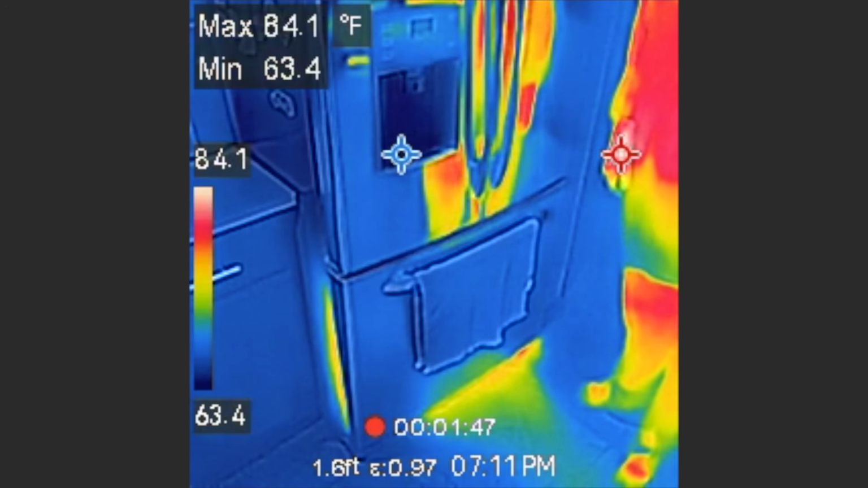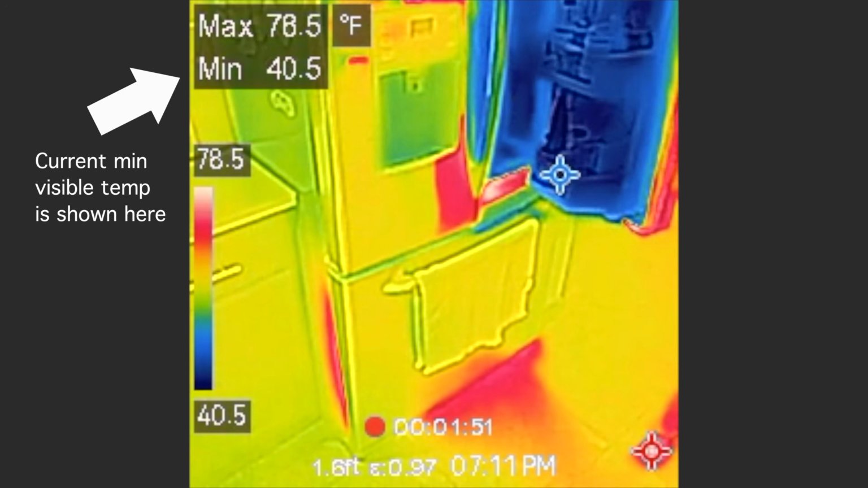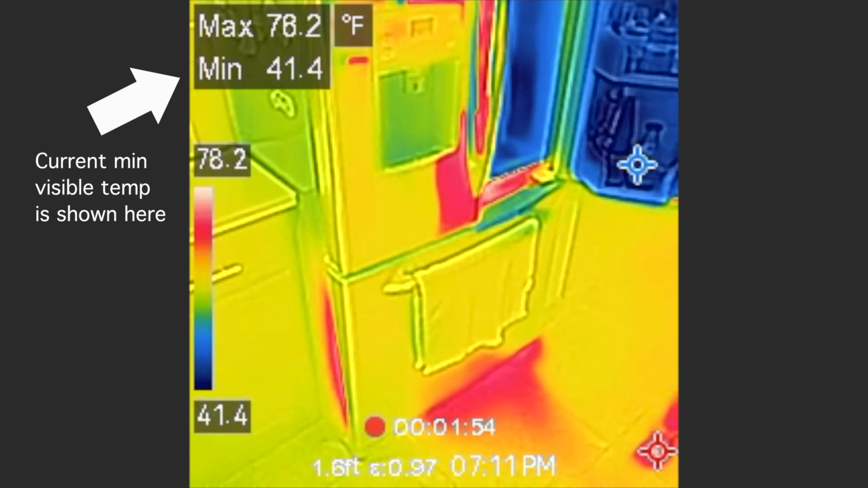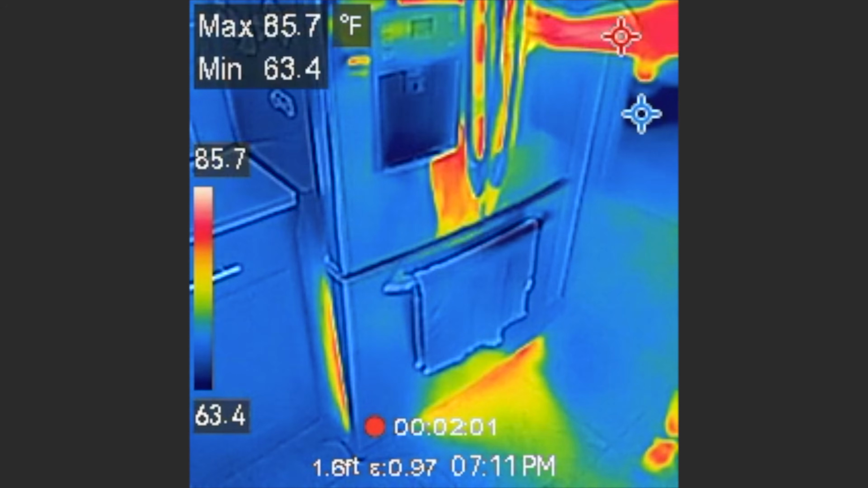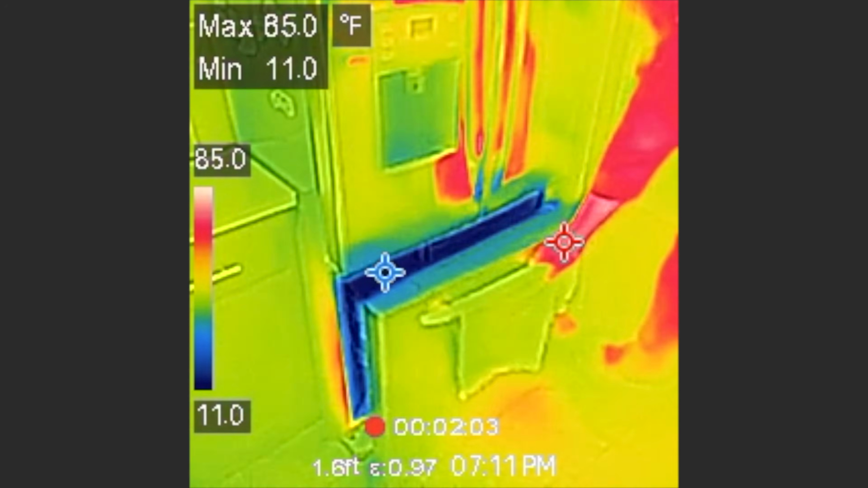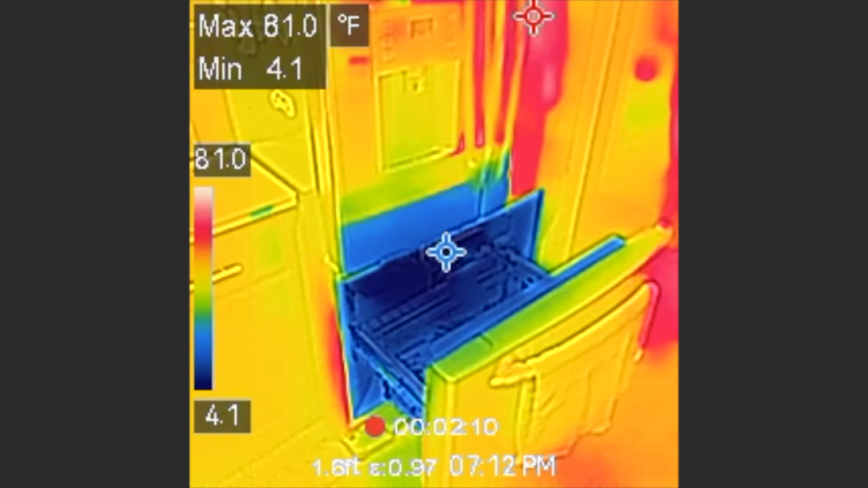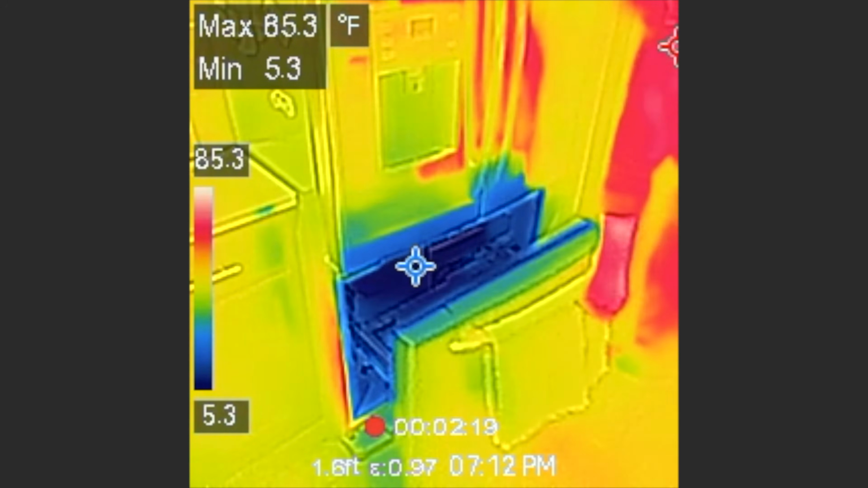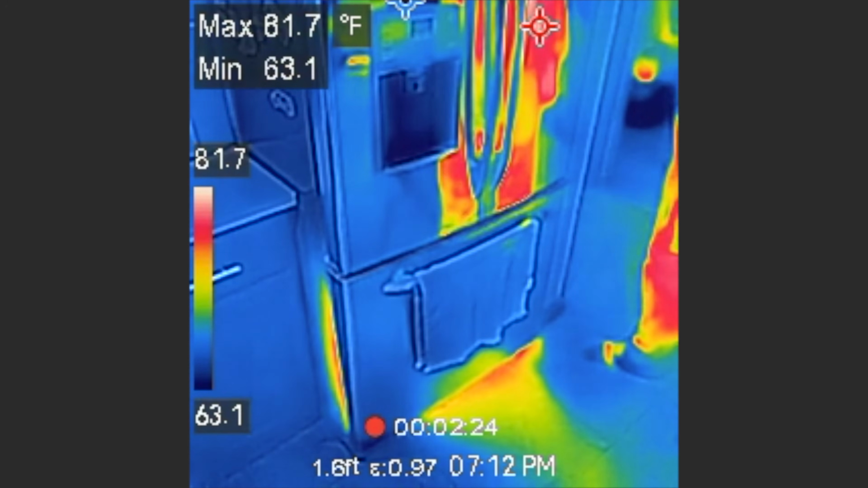This is my fridge, and the lower portion is my freezer. So let's start by opening the fridge, and you'll see that becomes the coldest spot in the room. But what happens if I open the freezer? Let's find out. The freezer's obviously going to be colder than the fridge. The freezer should be at about 0 degrees Fahrenheit. Well, I'm going to go ahead and close it. Don't want to lose all the heat, but let's go outside and check one more thing.